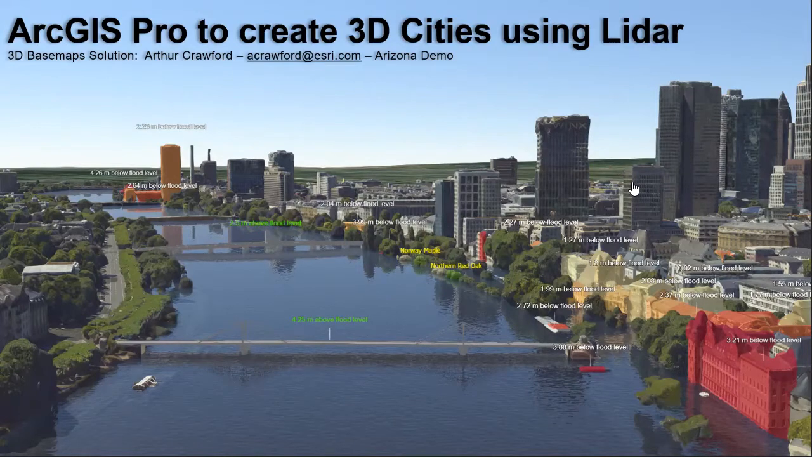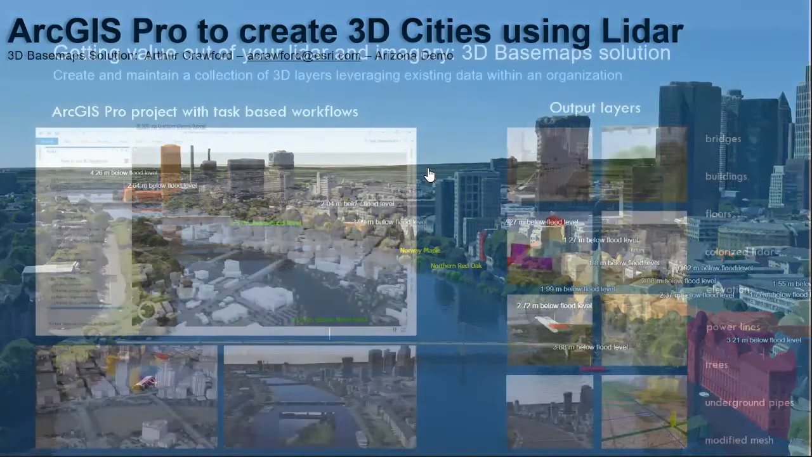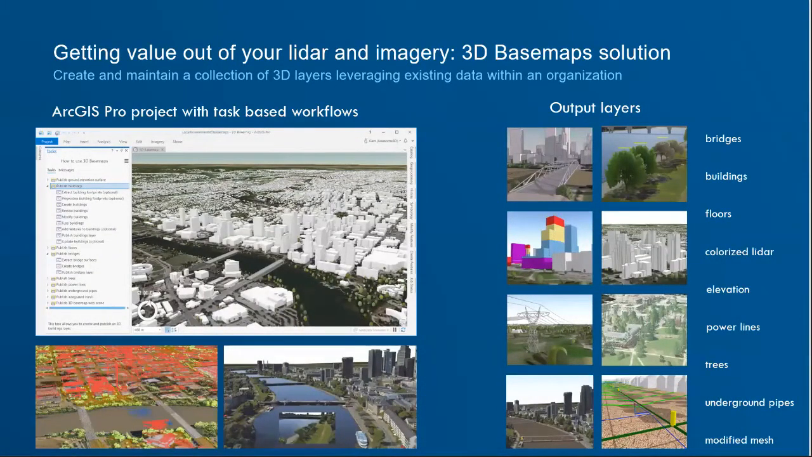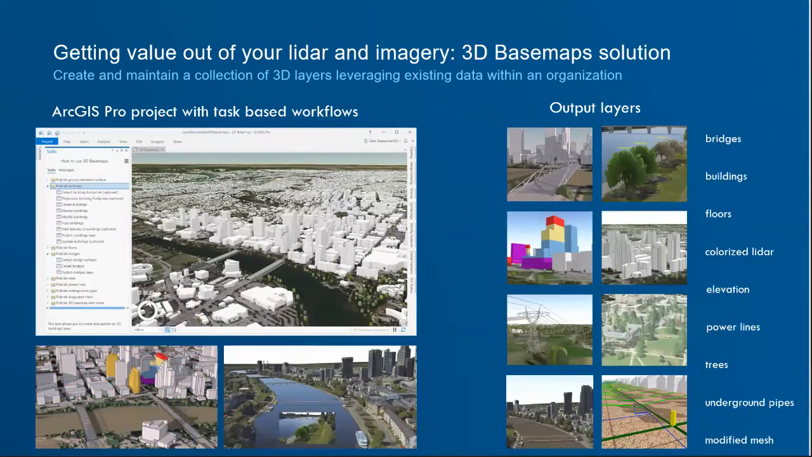So what we're seeing here is actually a scene in Europe where they're looking at some flood analysis, but they're using a mesh and colorizing some of the meshes based off of different attributes on them. So getting value out of your LiDAR and imagery with the 3D Basemap solution. It's a way to leverage and maintain all your 3D layers in a layer, and also to create those layers as they go in.